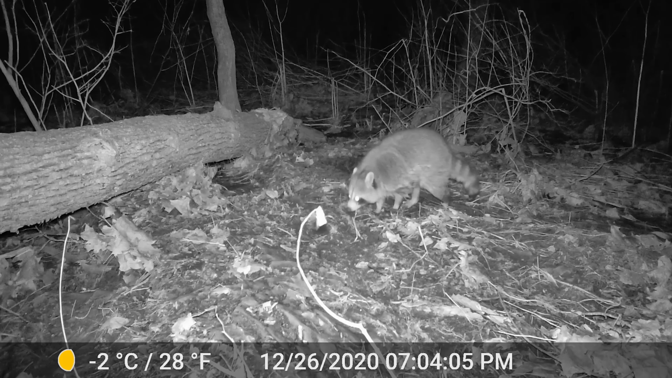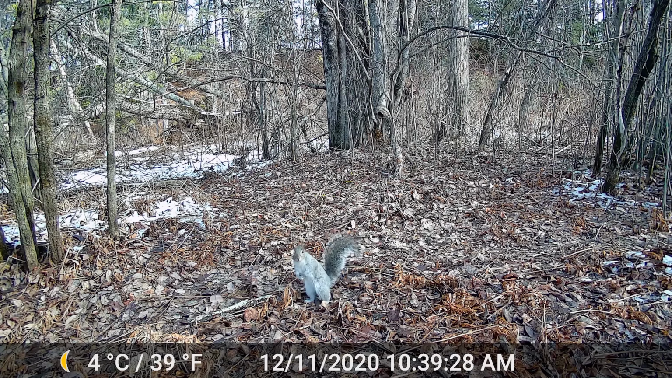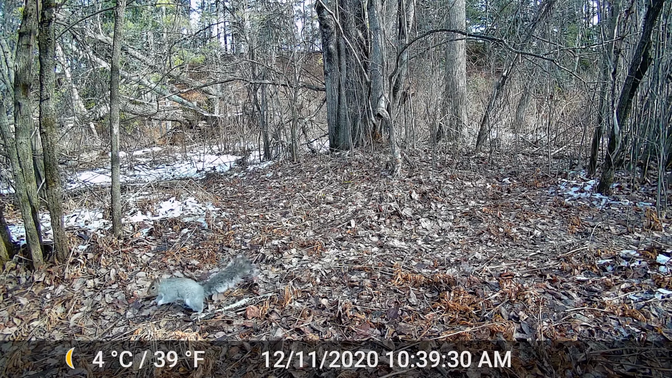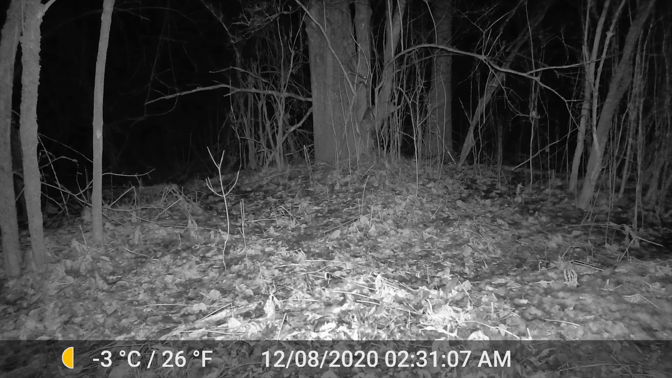A raccoon after the flood. More on the flood in a little bit. Here is the obligatory gray squirrel. And similar to my backyard, I captured a lot of deer or white-footed mice.